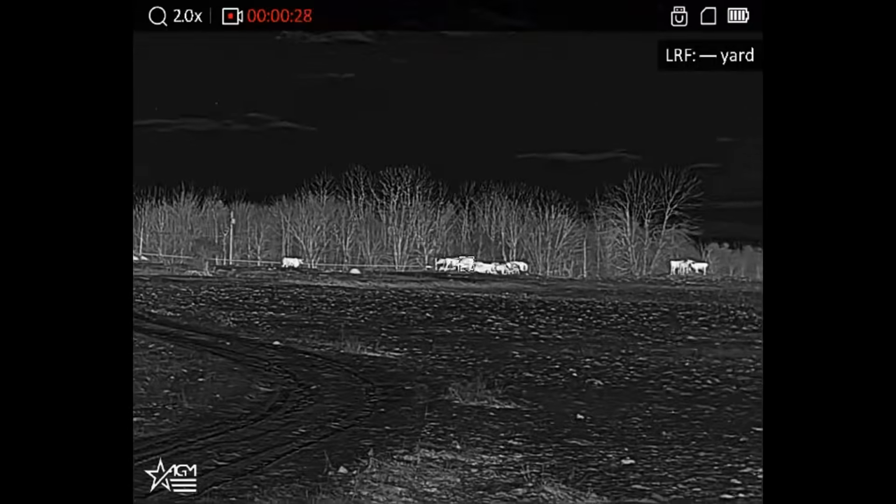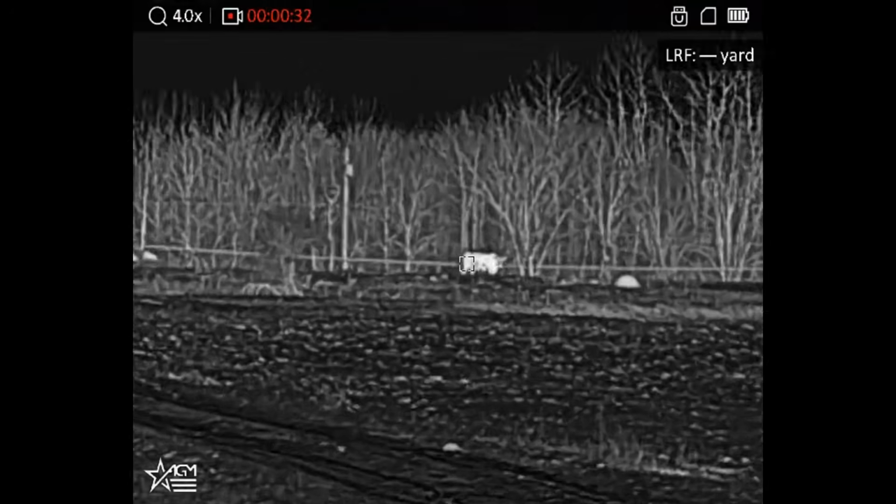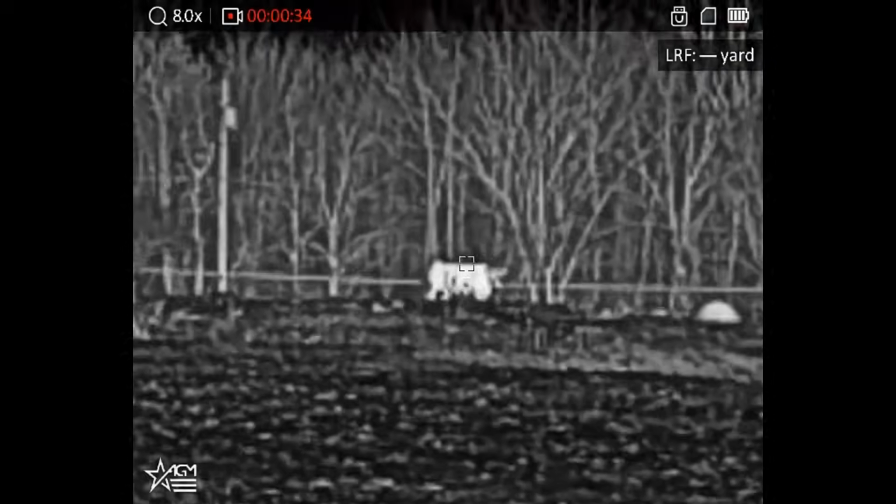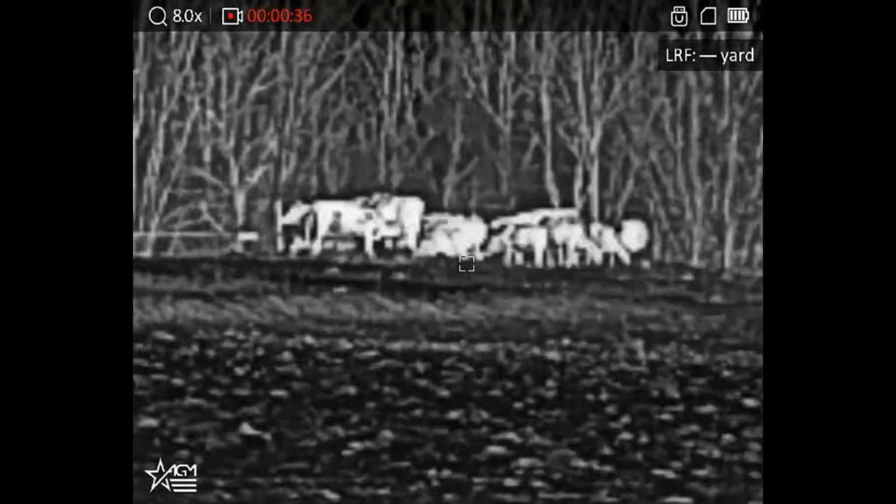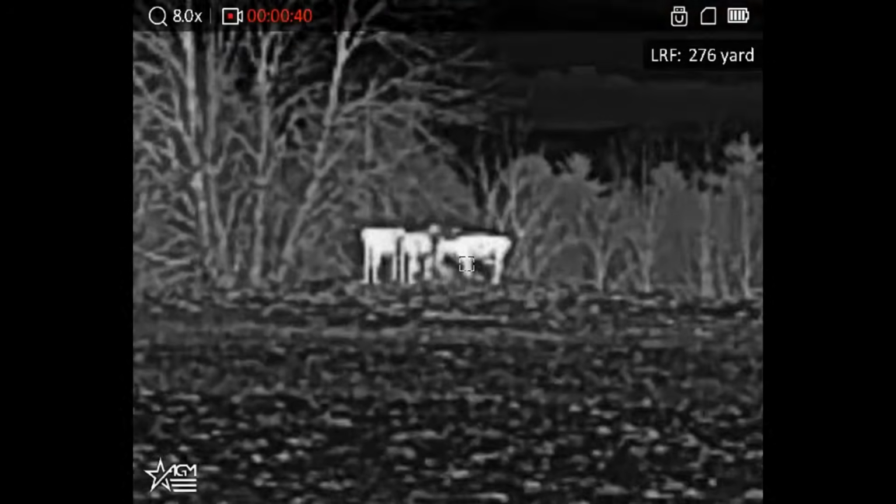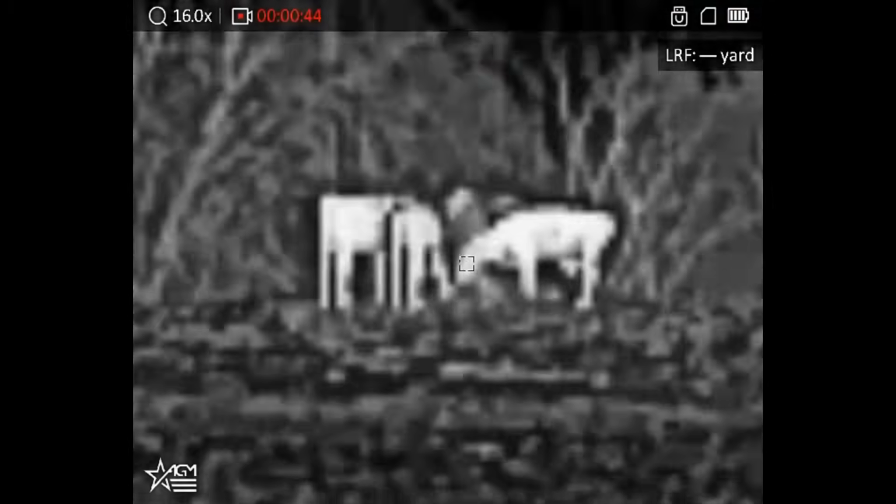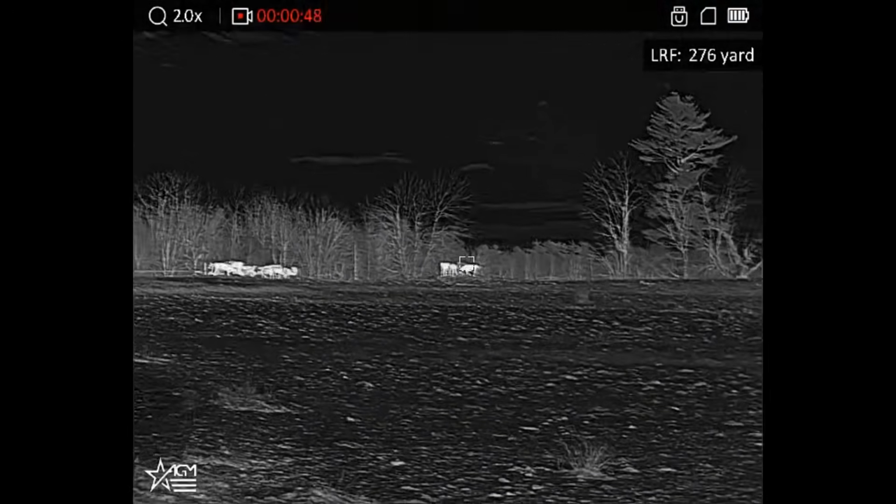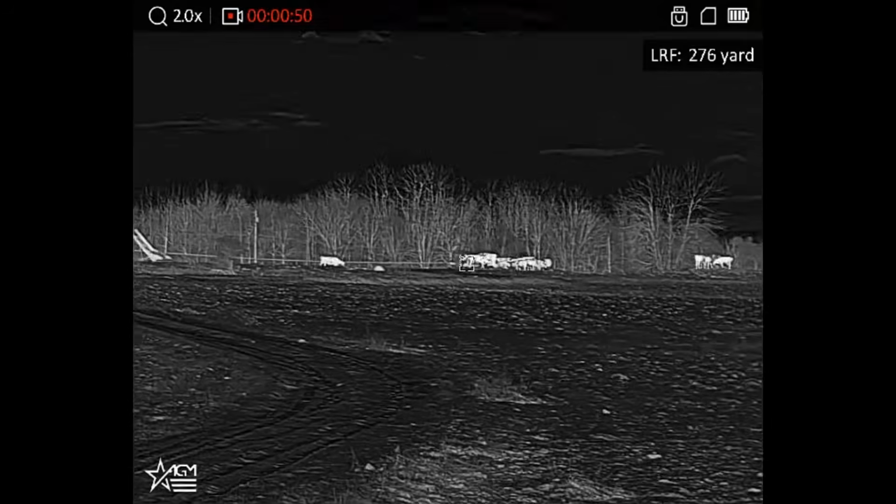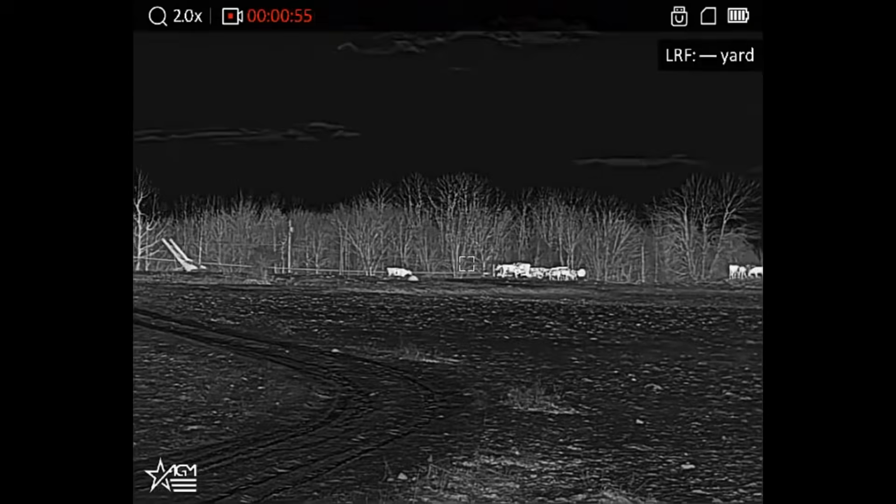Let's go ahead and zoom in. 276. Zooming in helps you get a better range with your LRF, I think. Oh, lone soldier's making his way to the rest of the clan.